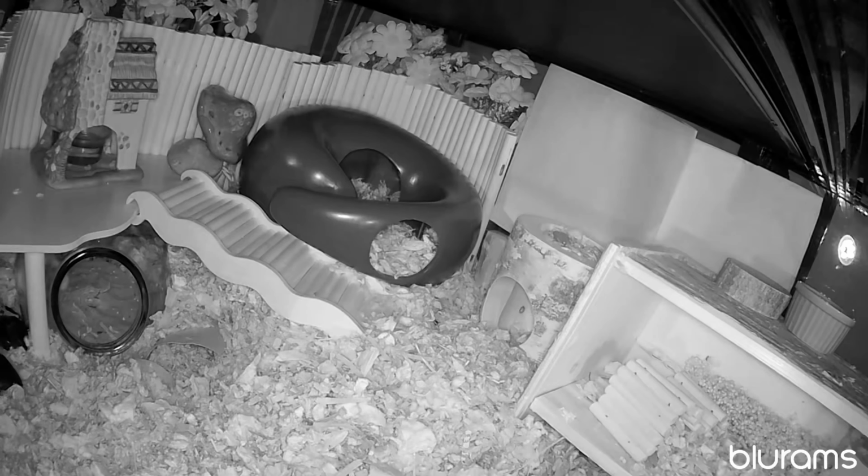More so for a dwarf, tiny hamster like him. Though, like mice, being tiny, they can harm themselves jumping quite high, and sometimes they can be okay. But in the house, I won't use it like that. If I get a larger hamster in the future, then I may put it back up tall as well.